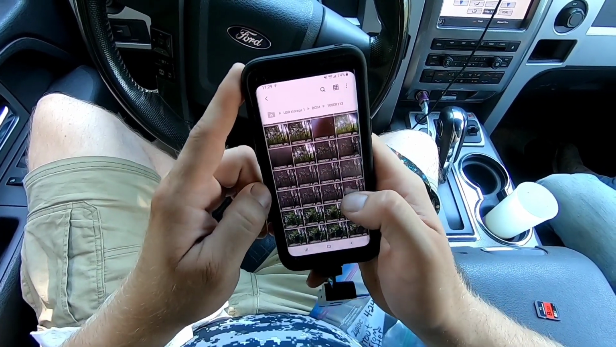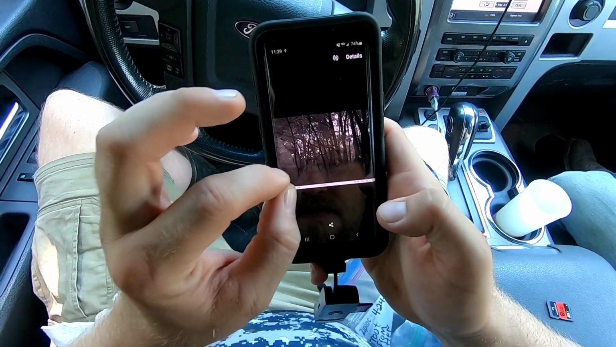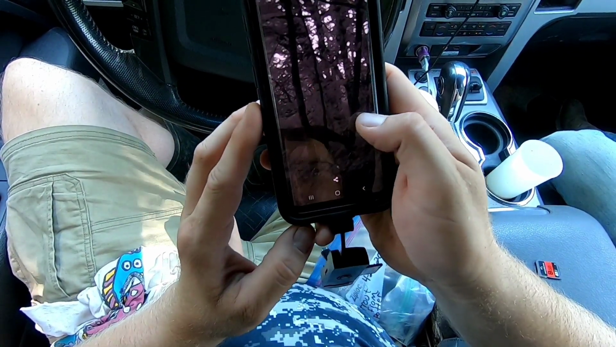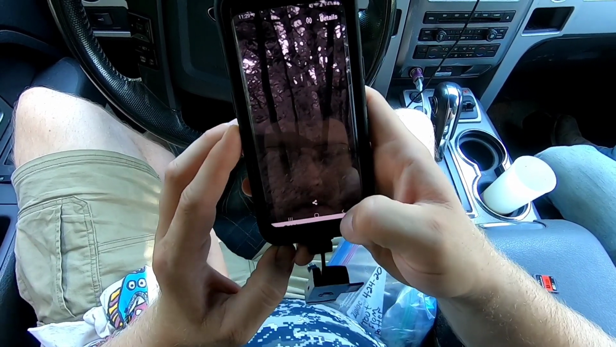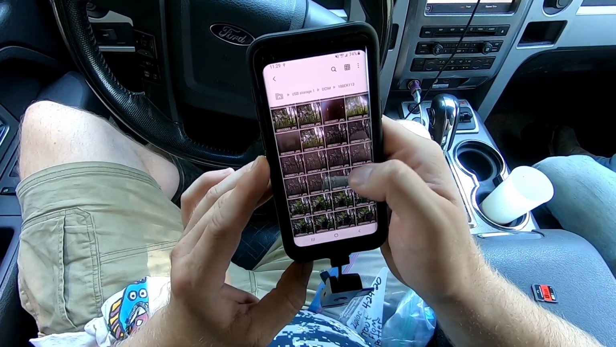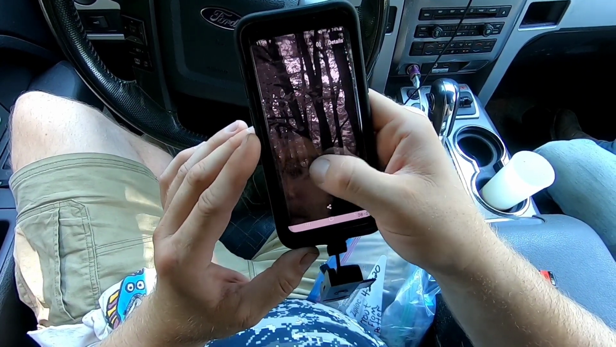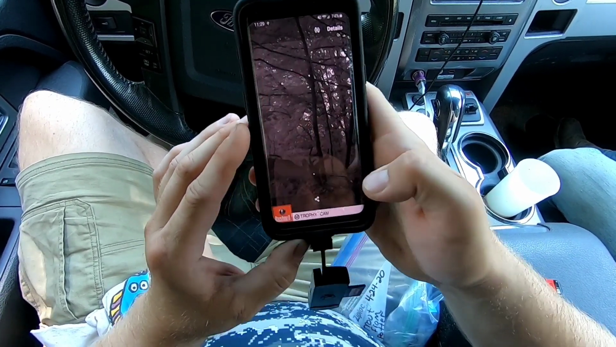On the Bushnell Trophy Cam on 8/5 at 6:22 in the morning. Looks like a little buck. Looks like a scruff buck on there. Can't really tell. Click on the next one here. There's a decent buck. Also in the morning on 8/9 at 6:16 in the morning.